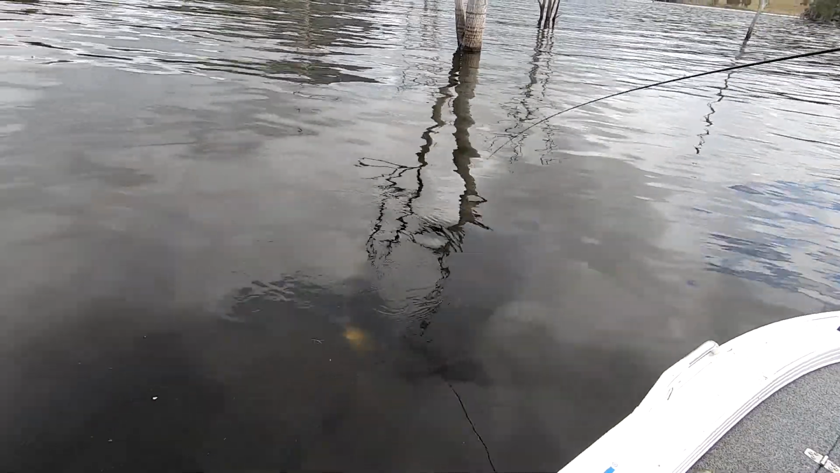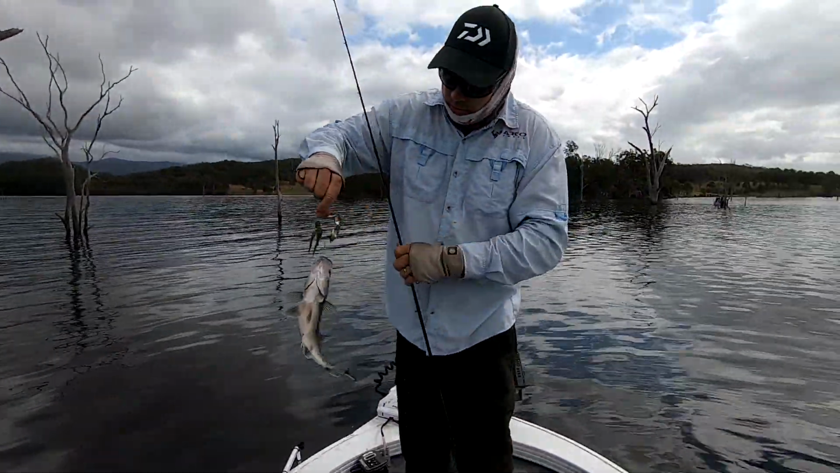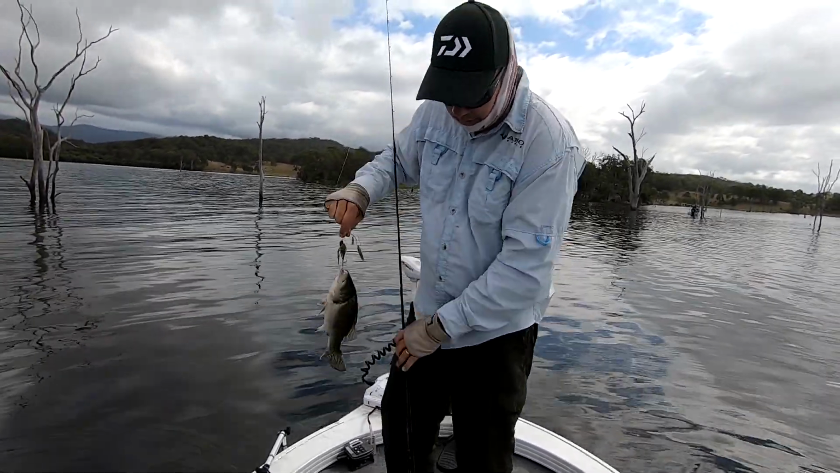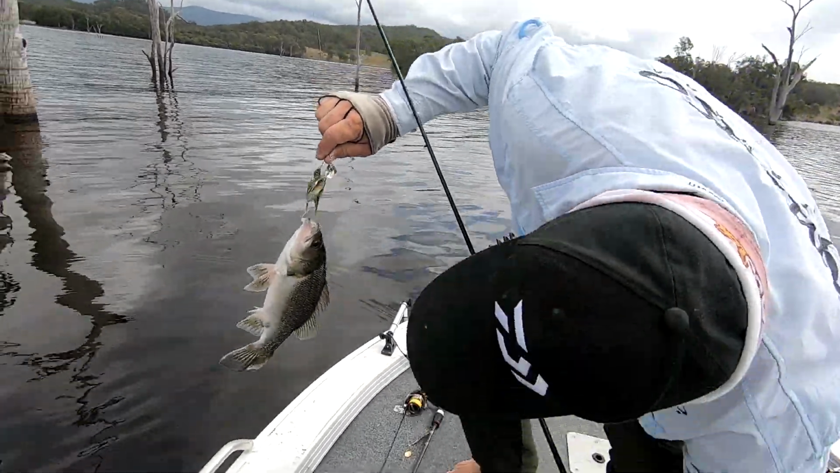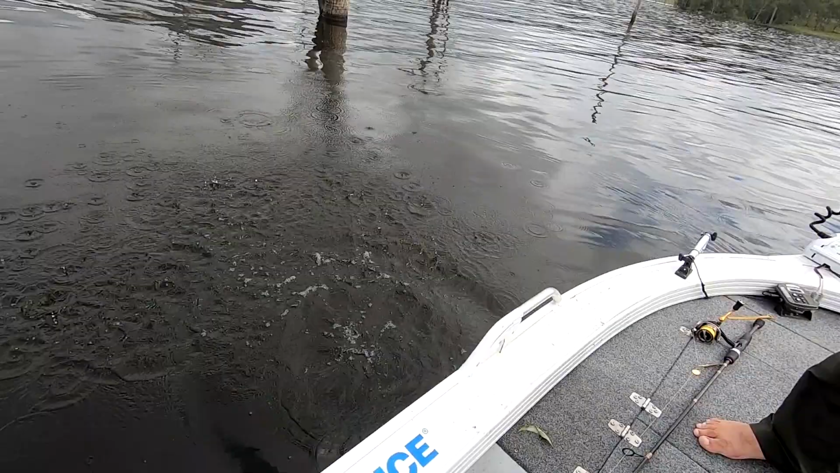Yeah, I agree, and that's the thing. It doesn't necessarily make you catch more fish, but you know that your lure is always in front of fish, and ultimately I think that'll hopefully increase your catch rate for the day.